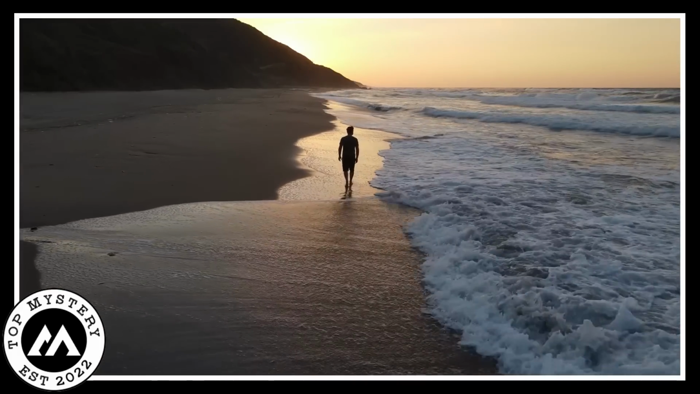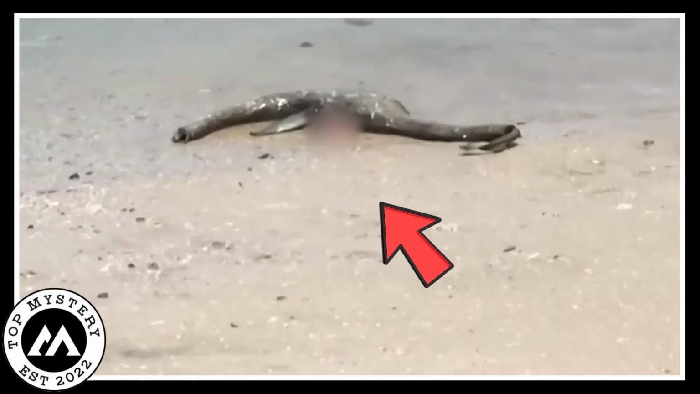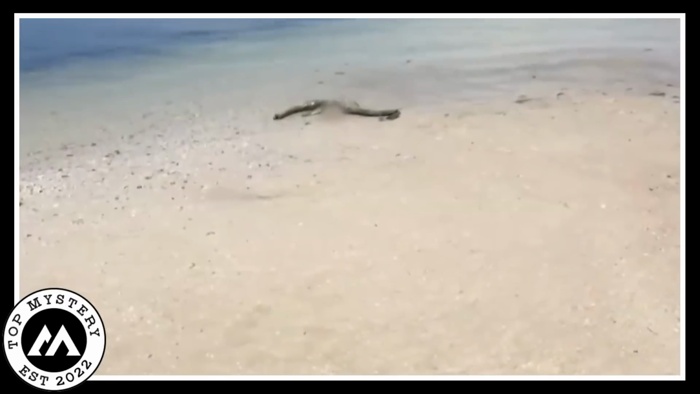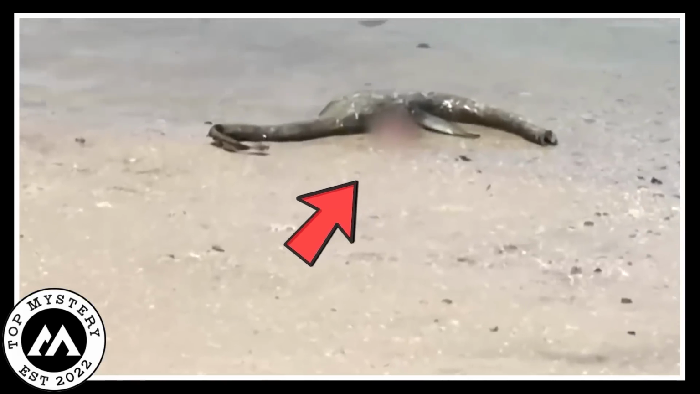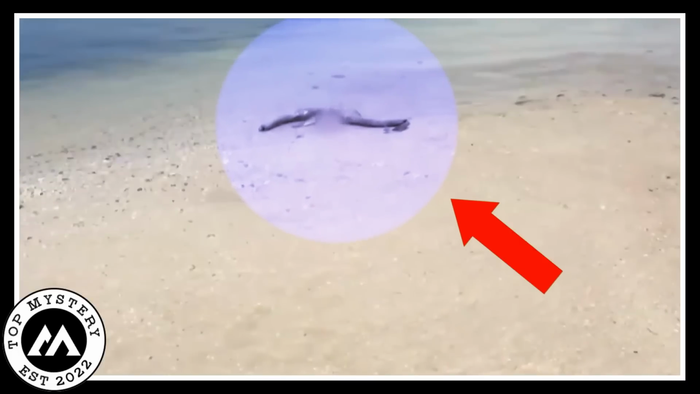Now, here's the crazy part. The creature was lying there all dead, and birds were pecking at it. But the wildest thing is nobody knows where this creature came from. It's a real mystery. Jeff and his son stumbled upon something straight out of a spooky story, and the internet cannot stop buzzing about it. What in the world is this creature, and where did it come from? The answers are still a big question mark.